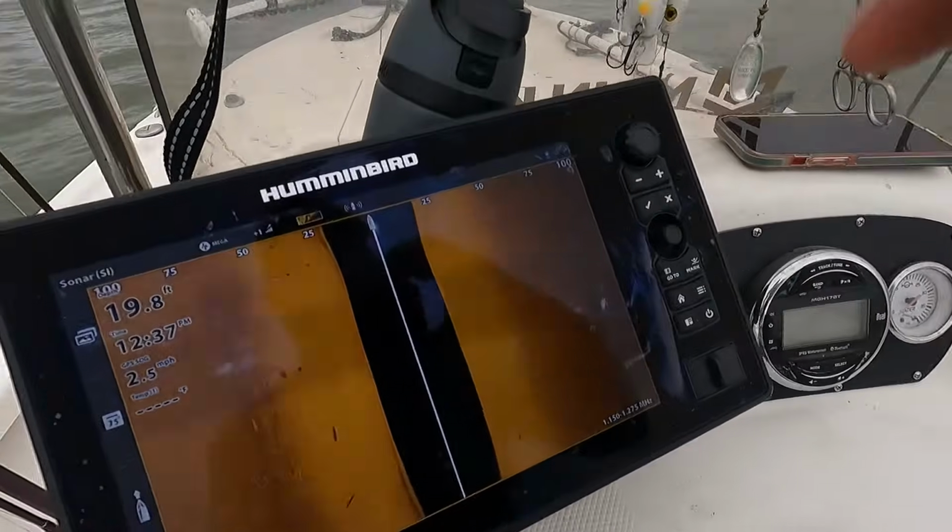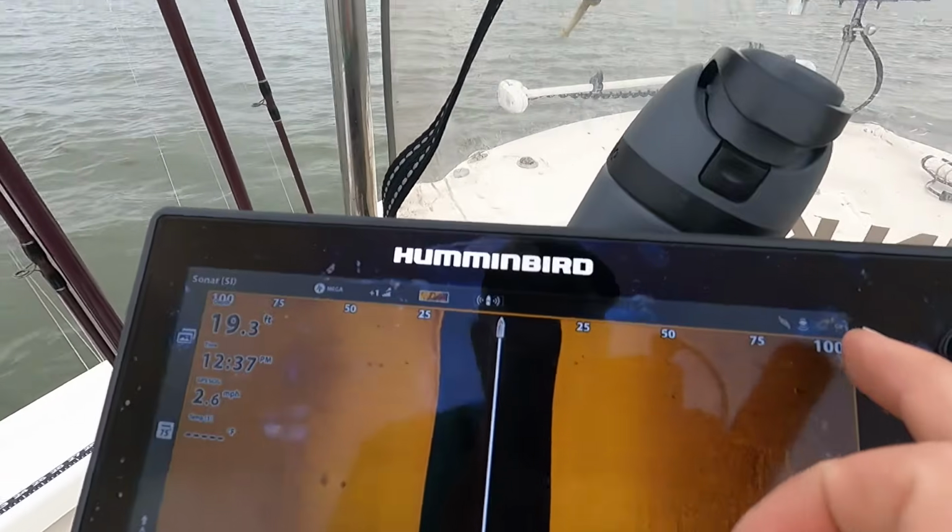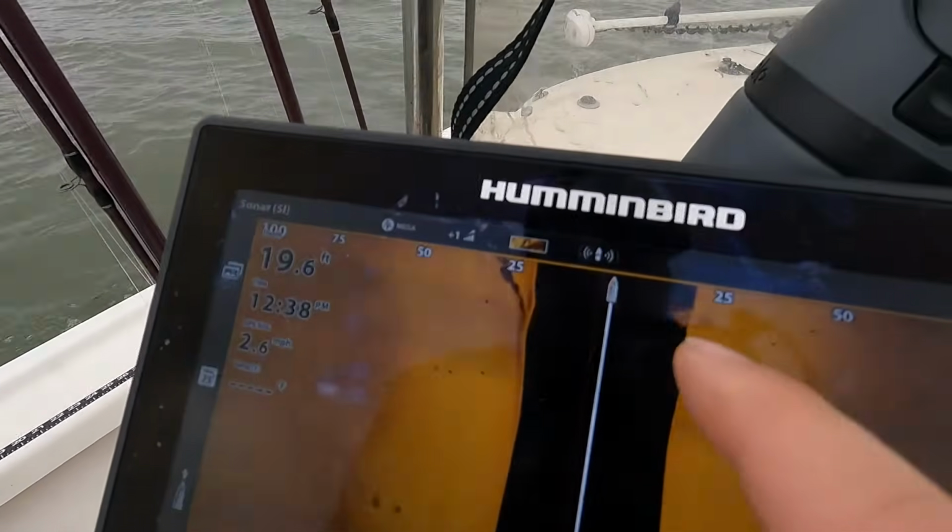All right, at area number 2 for the day, and what we're going to do is talk about side imaging only. So how does side imaging work? This is what it looks like, guys. I have my range set out to 100. Now, if you have your range set out to 100 feet, just know whatever you see is going to look small. Like right there, look at that.